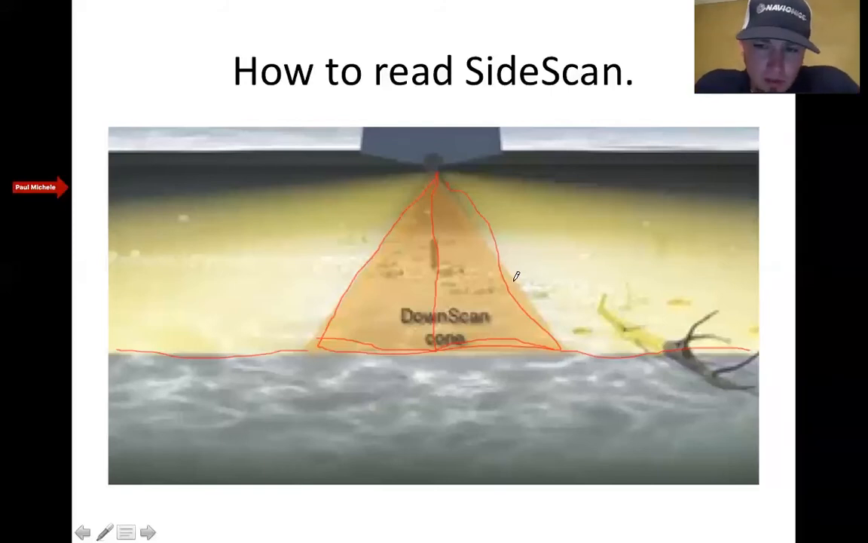Now, one thing with the Lowrance transducer, it has 3 elements in it. So they have a true down scan imaging when you're viewing side scan. So it's using 3 parts. You have an element on the bottom, which gives you down scan, an element on the left to capture all this, and an element on the right to capture all this.